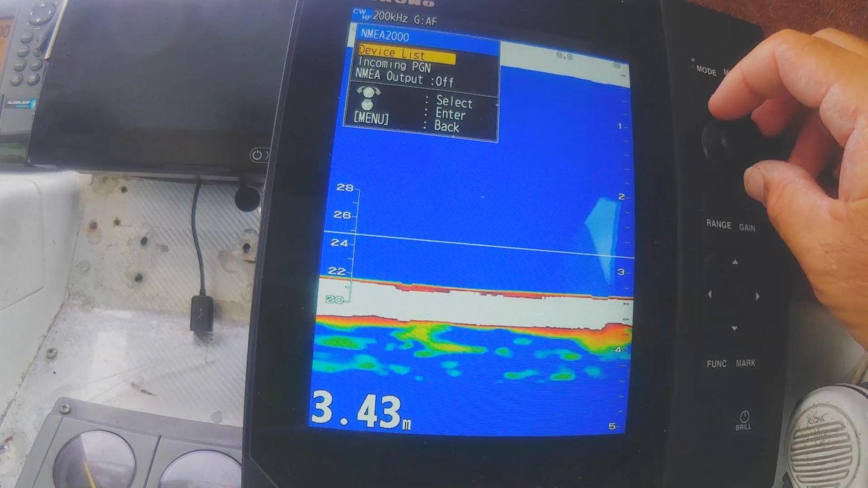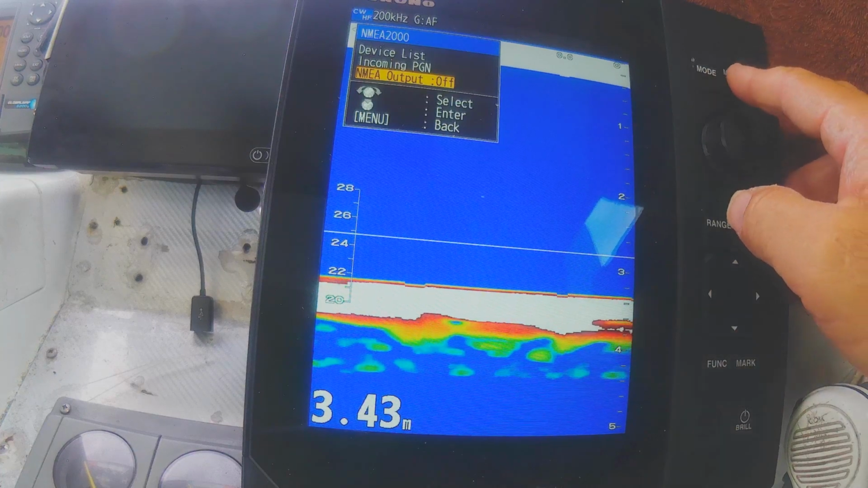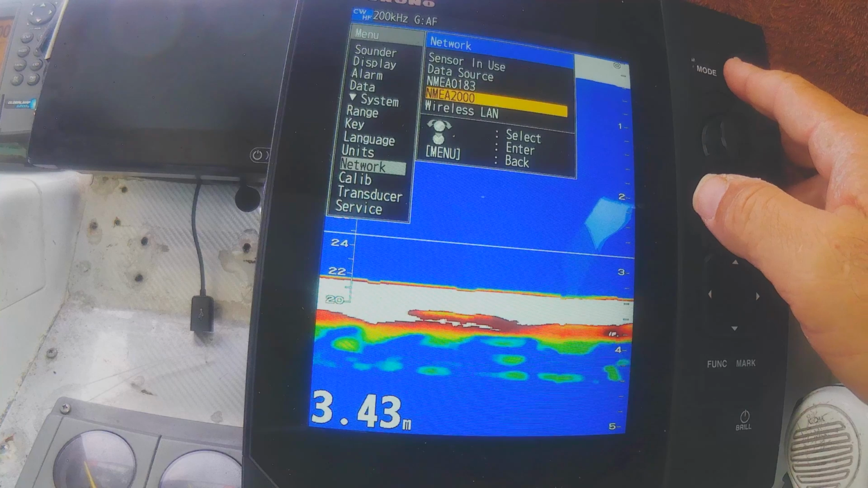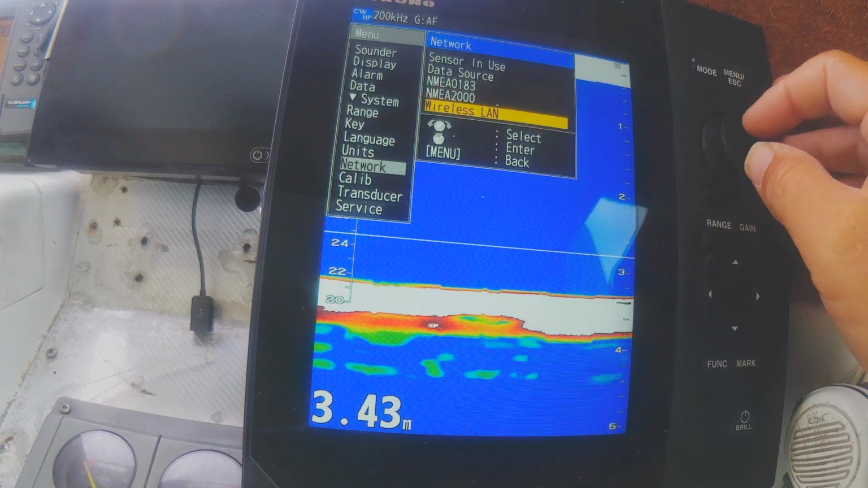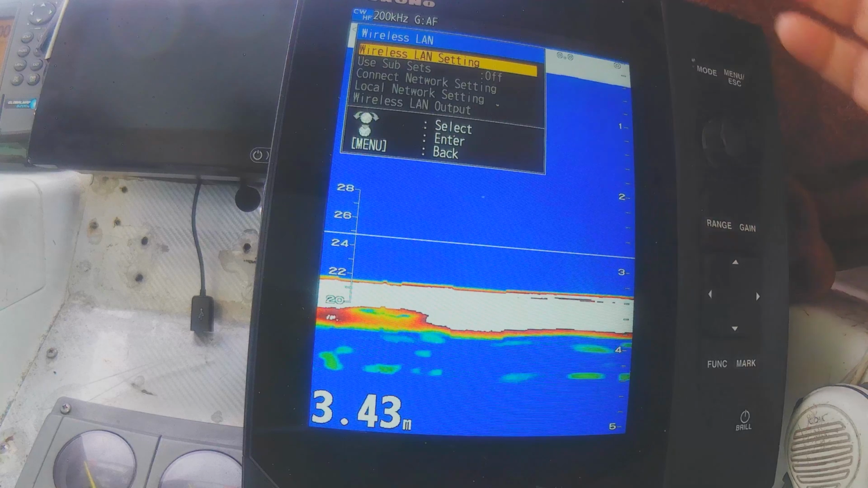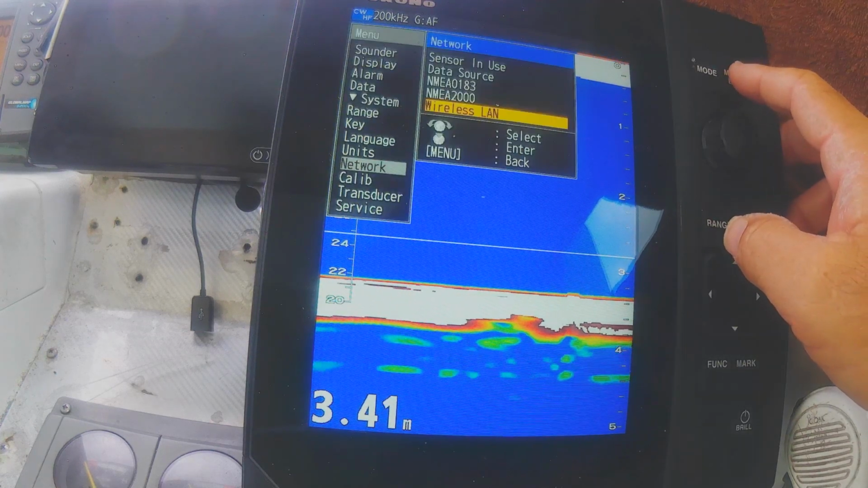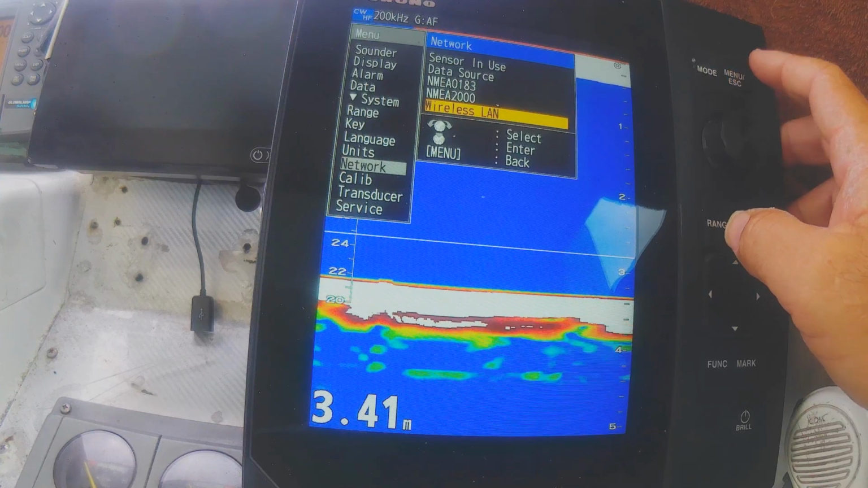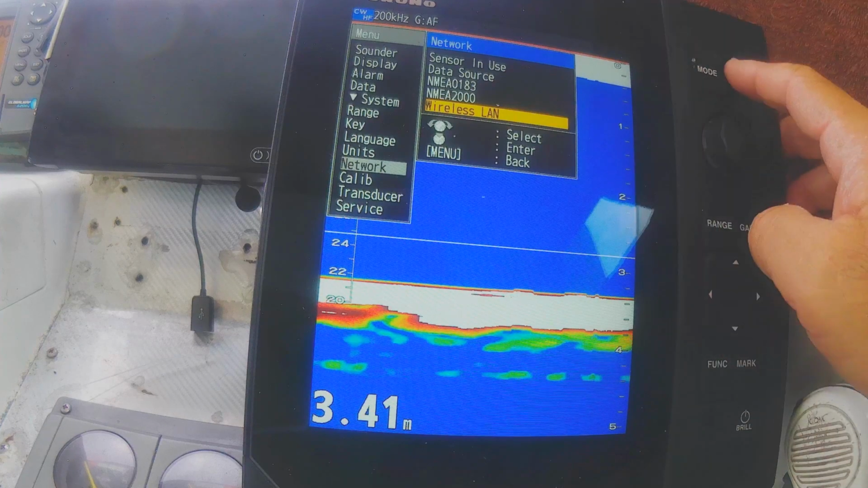NMEA output if I was shooting it across to something else, etc. LAN, yeah, I don't have any LAN stuff, but I think that must be, oh, that's wireless. Okay, so you can set all that up. The old Furunos had a LAN network with the old network cables that you'd use on your home computer, but there's no ports for that on this one.